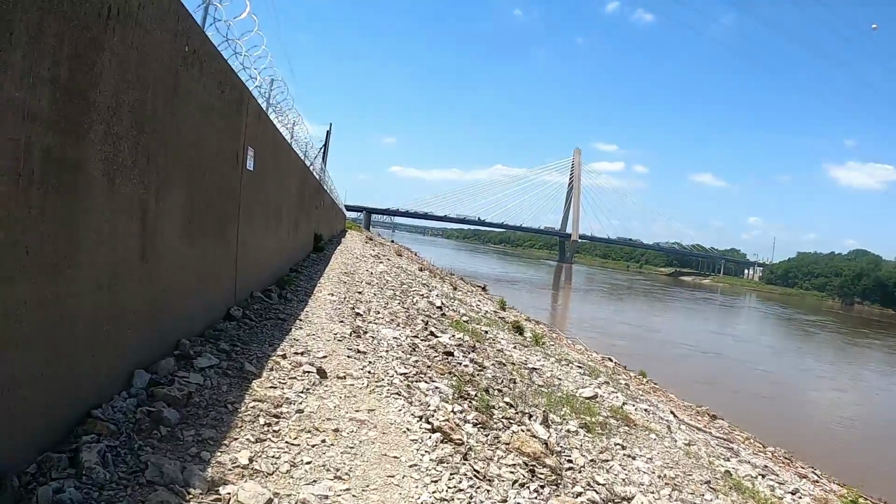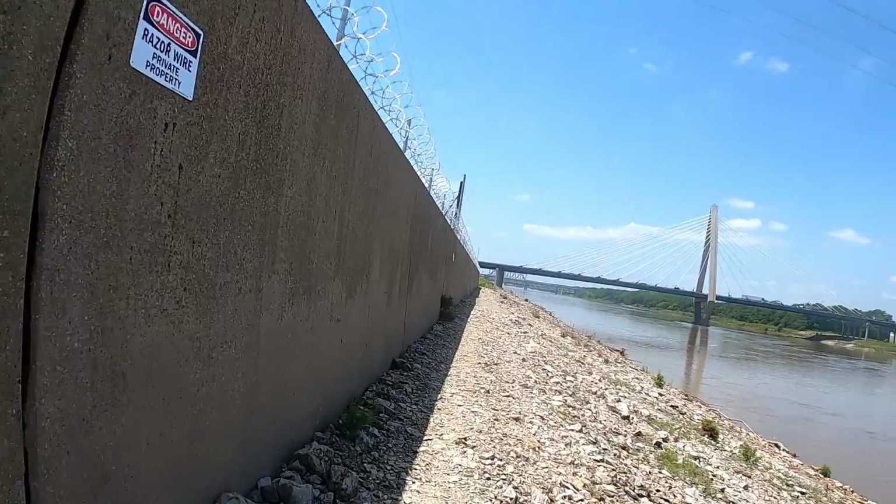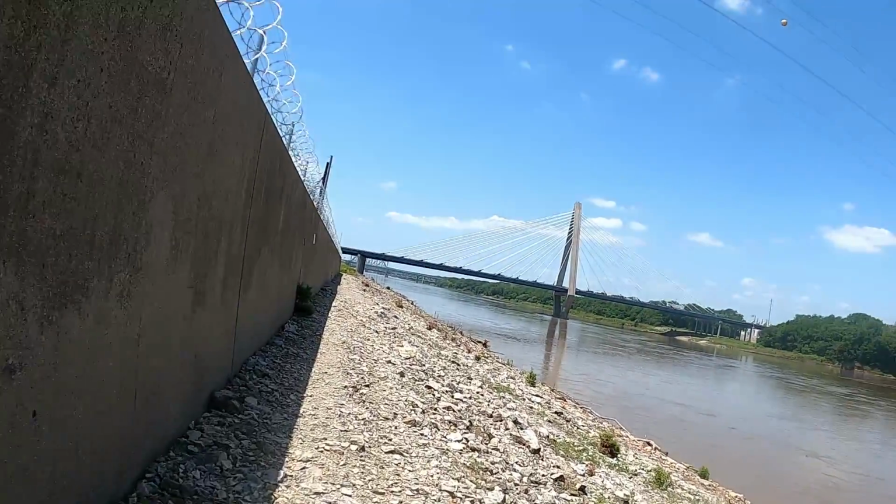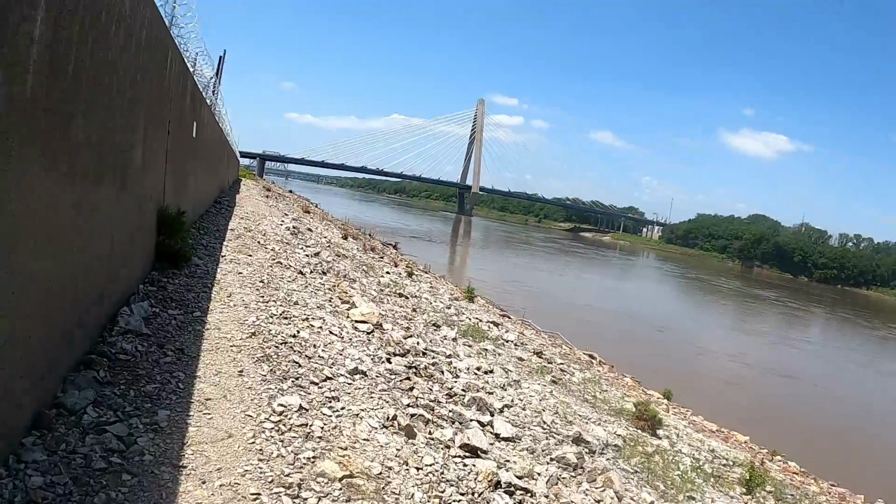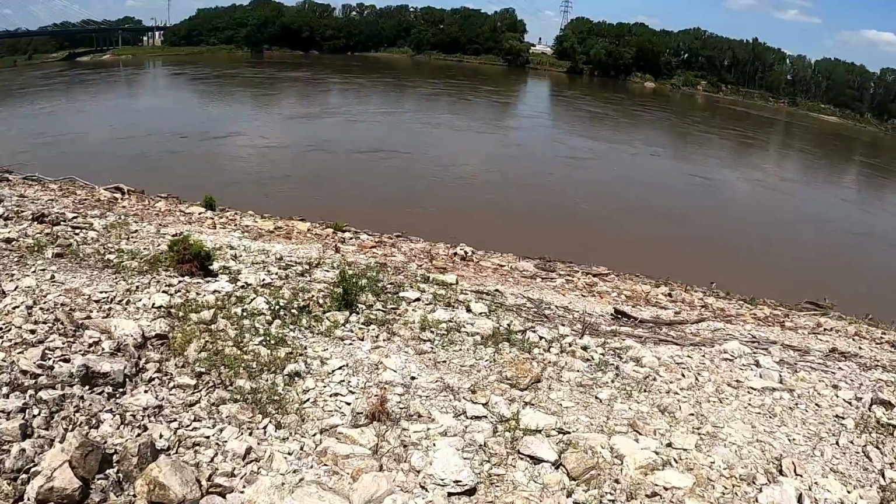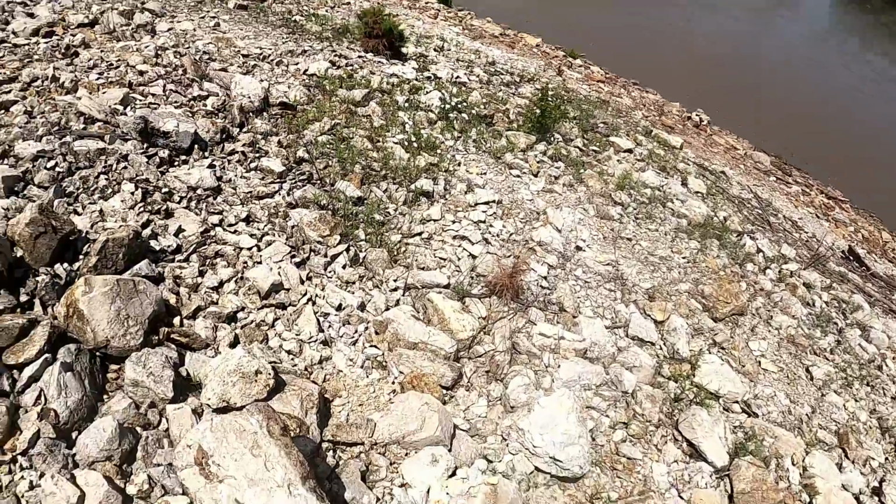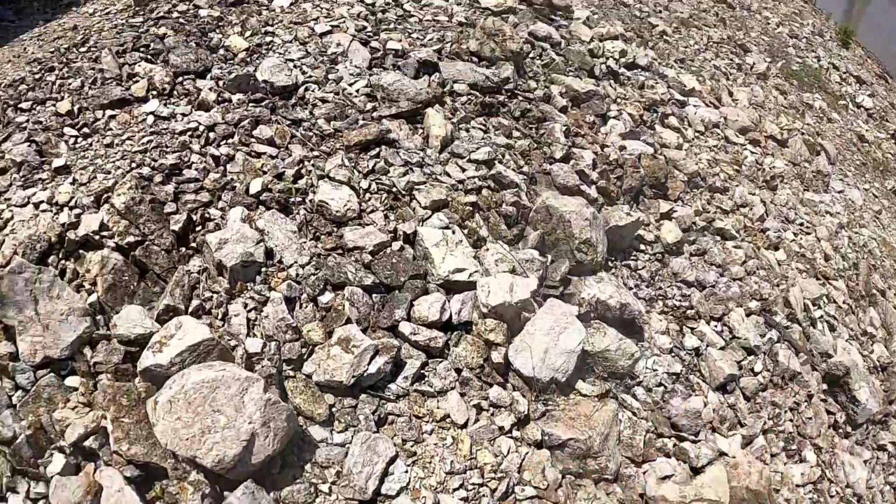So what I'm doing is I'm walking this area. Maybe somehow that Jeep got out here and it slipped down and rolled. So I'm looking for broken glass, parts that may belong to a Jeep. There's a reflector. I think that's for a bike. Let's go down here and take a quick look. Yeah, it's just a bicycle reflector.